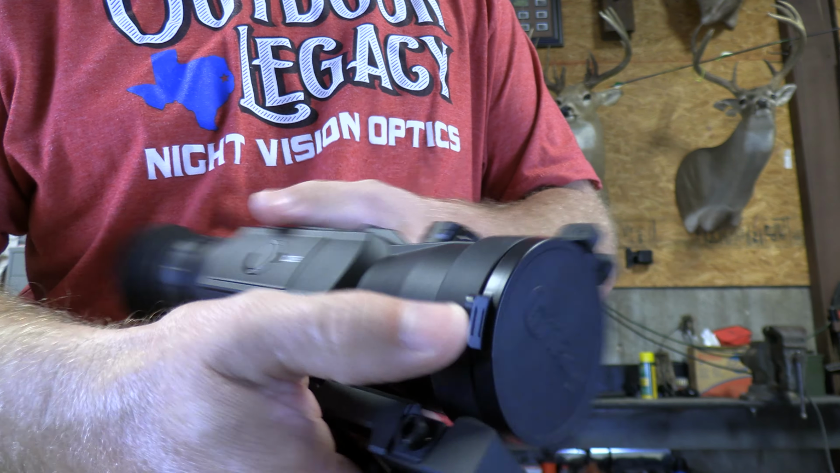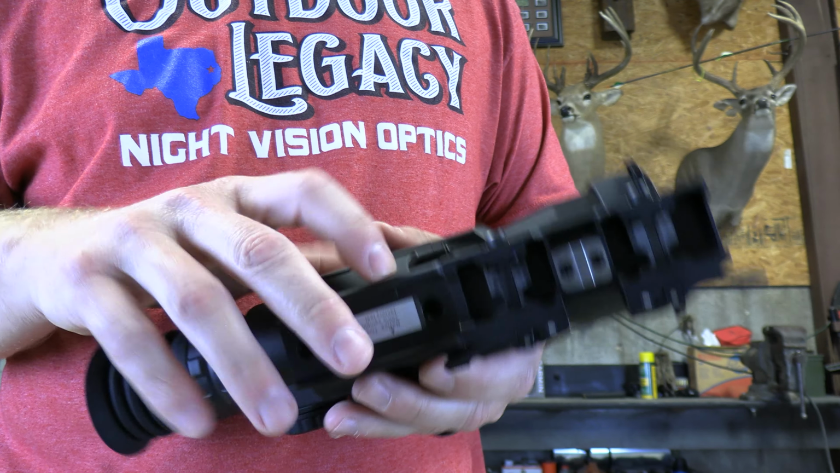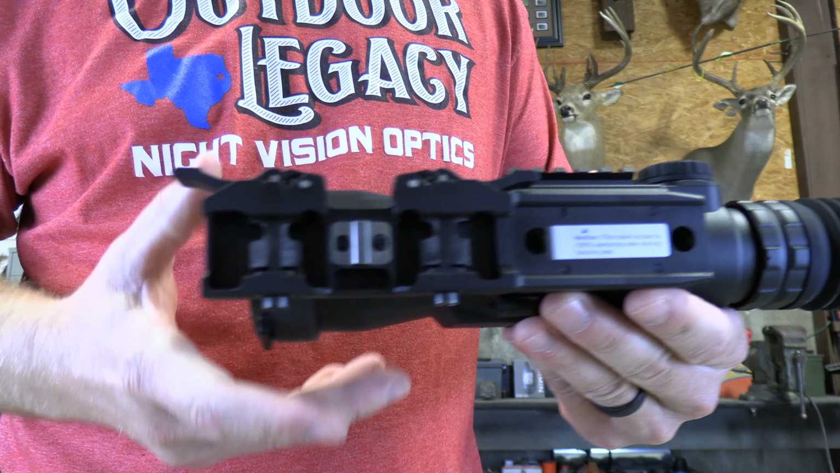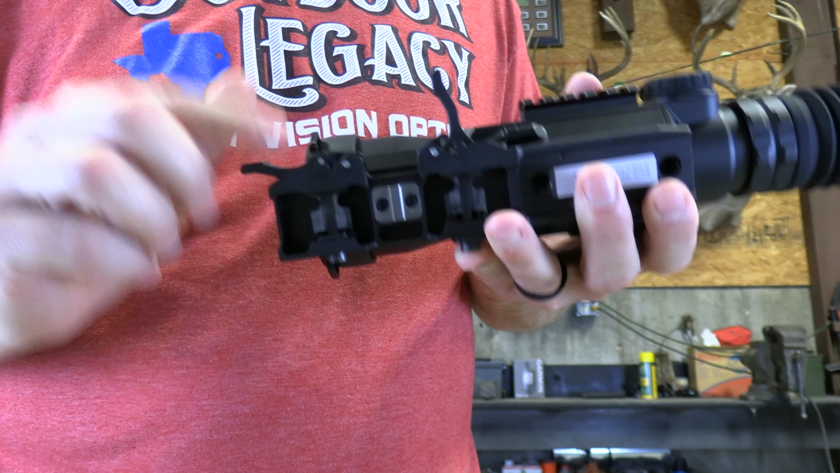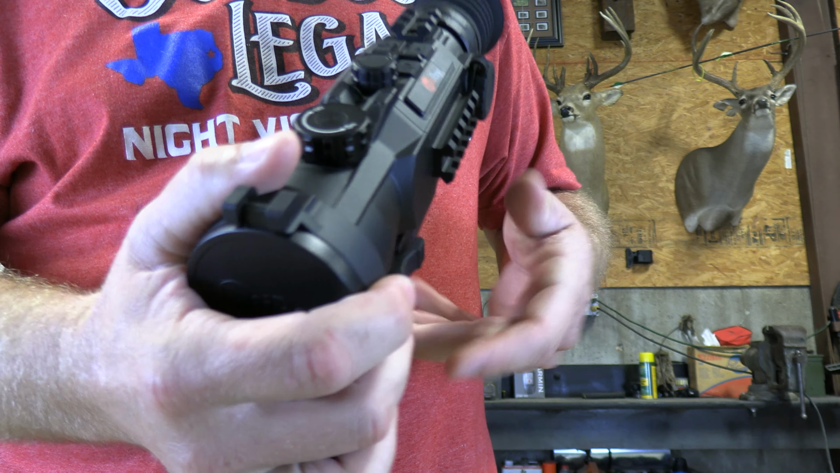Ambidextrous. You got tabs on this side and on this side. The scope also comes with this new mount, guys. This is iRay's new mount. It's a dual locking mount, dual lever, quick detach. Just push buttons, flips up, easily adjustable. It is included with the scope. So that's the walk around.